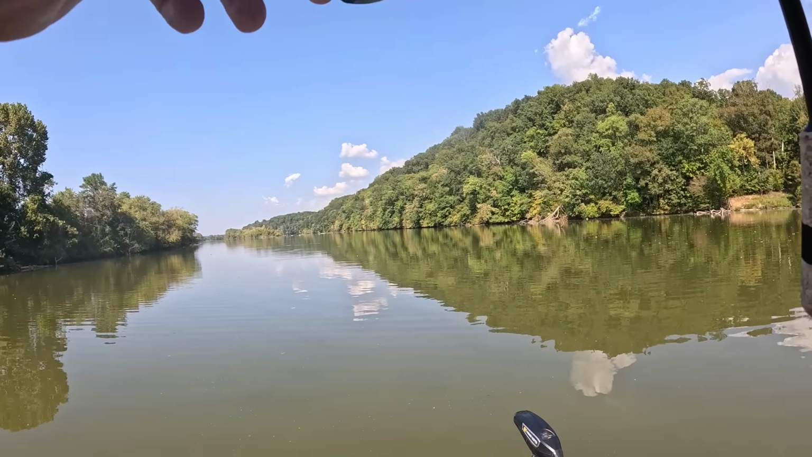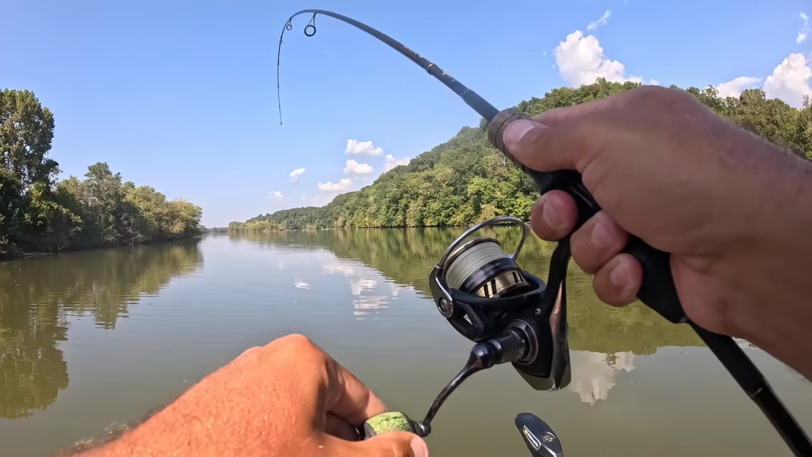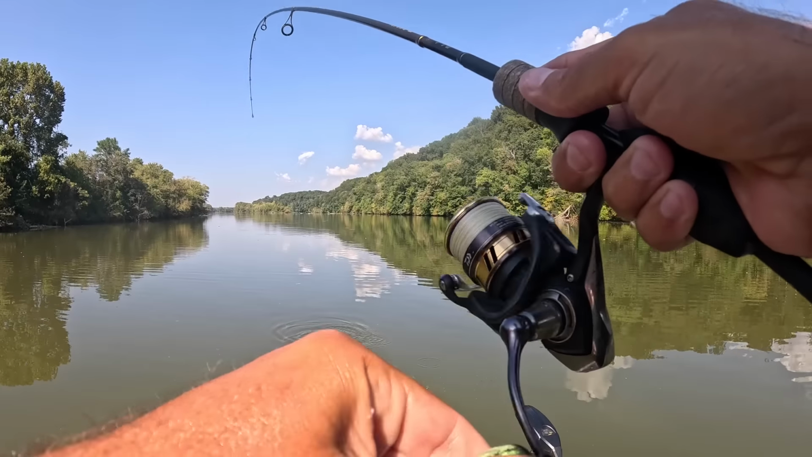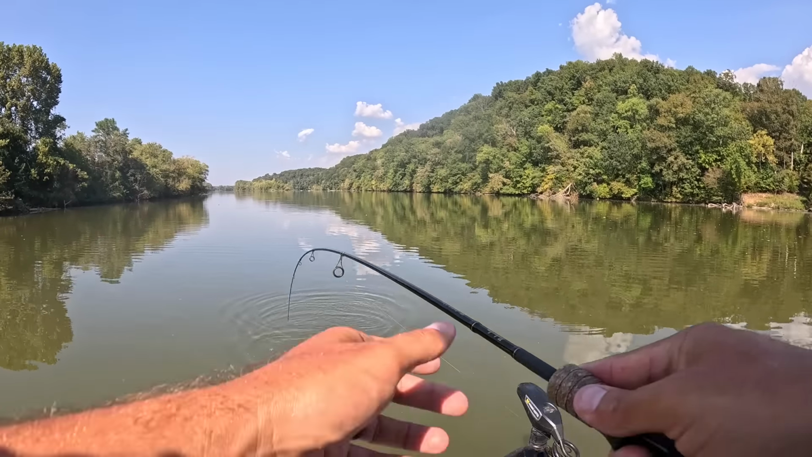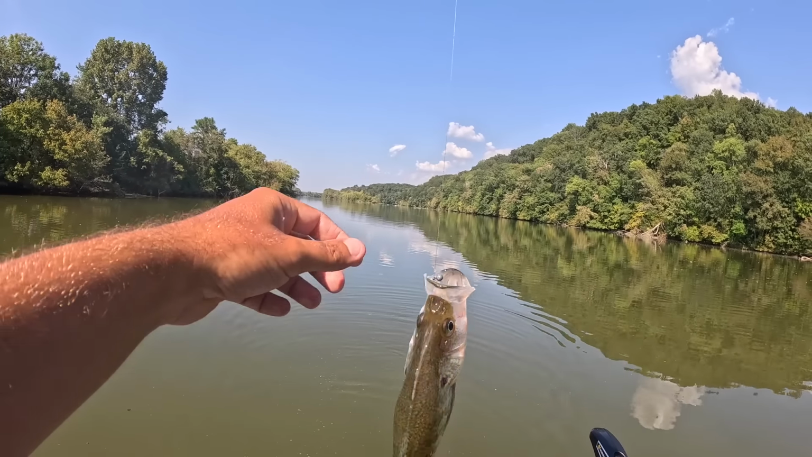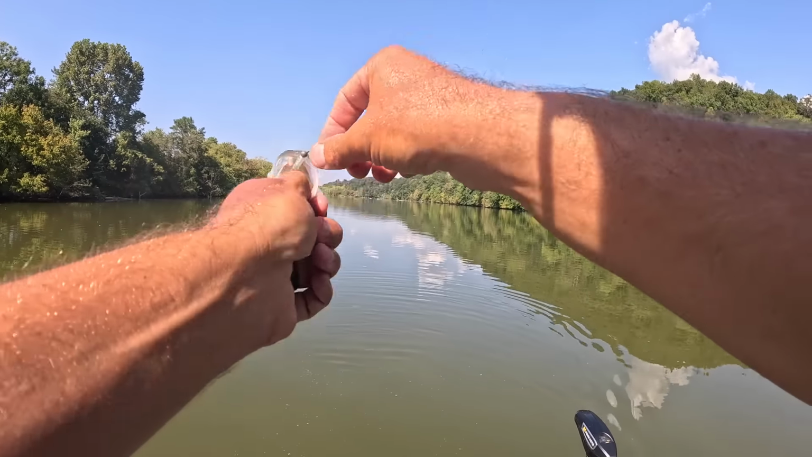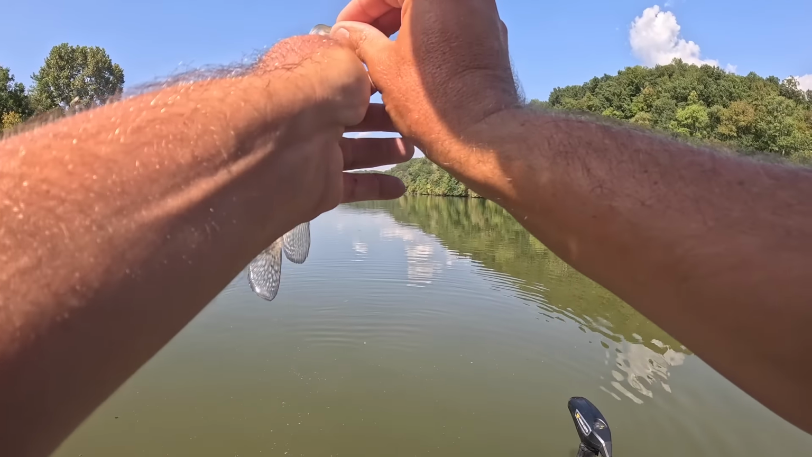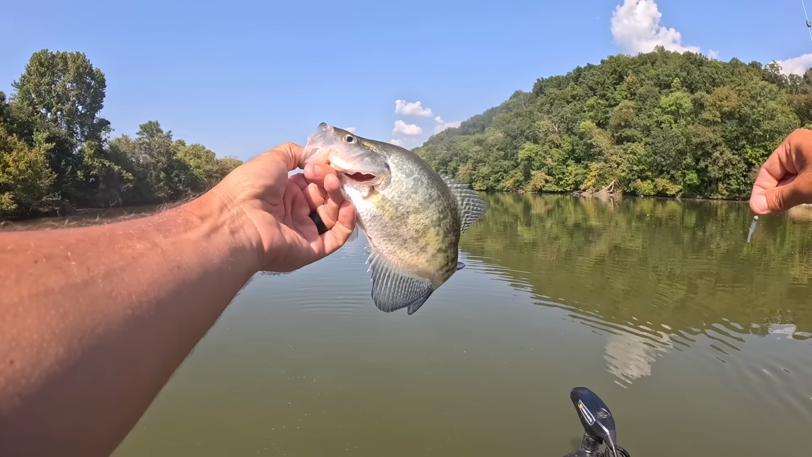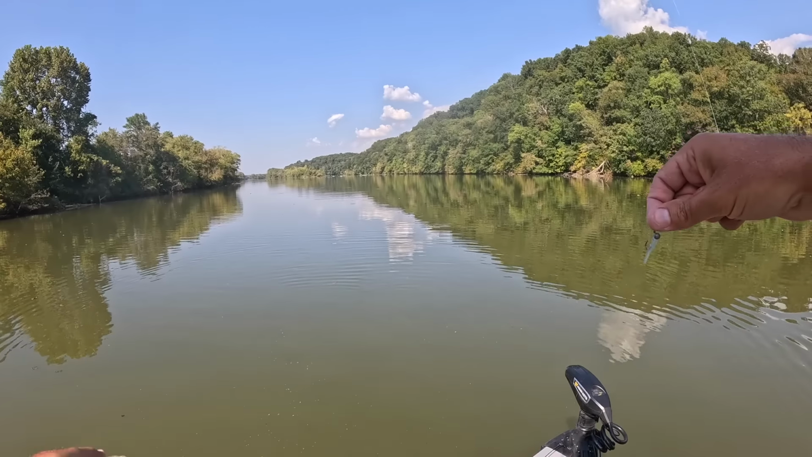Here's a decent one. Man, he just barely. I just felt it get heavy. That's it. No thump, no nothing. Just felt it get heavy. That's where that braid comes in. A lot of people ask me why I use that braid instead of straight mono.